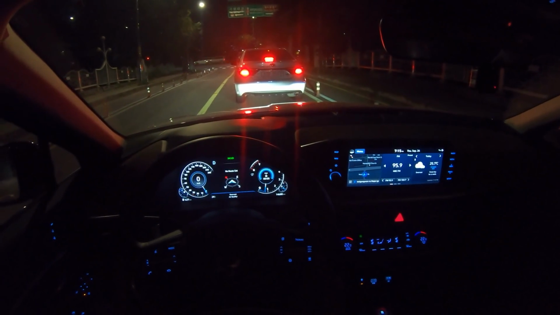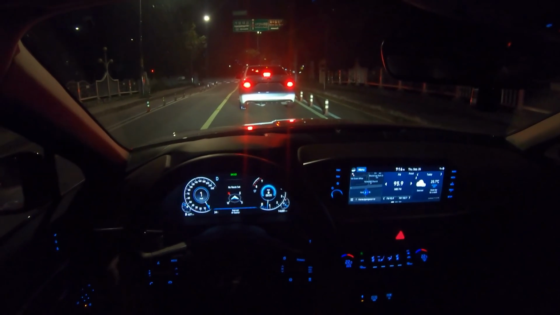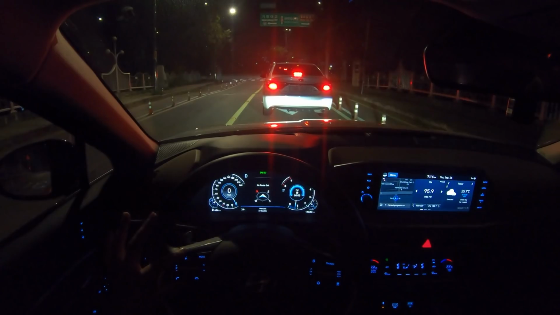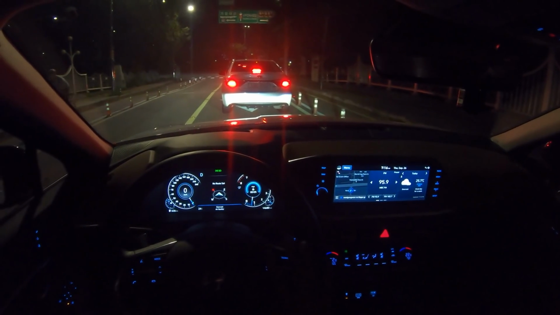The steering wheel, I don't know if you call this 5-spoke, but the new steering wheel is pretty okay. It's got media control and voice control on the left, phone control on the left, and cruise control and adaptive functions on the right.